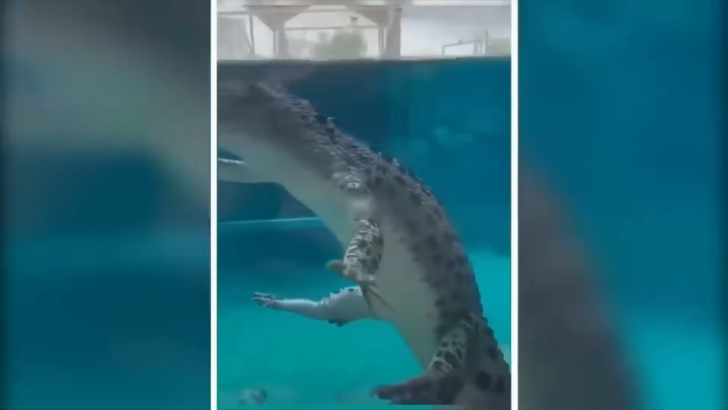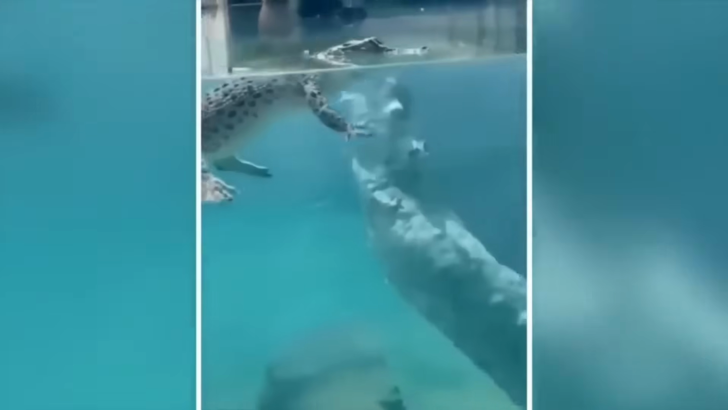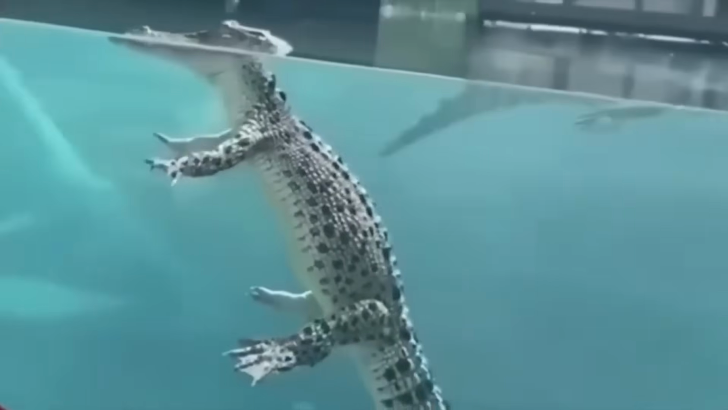But have you ever wondered what these reptiles do when they think no one's watching? Well, picture this. A gator lazily floating around in a pool, seemingly enjoying the refreshing water. It's almost like they're having a chill moment, just vibing with themselves. Seeing them like this, it's hard not to find them kinda cute, right?